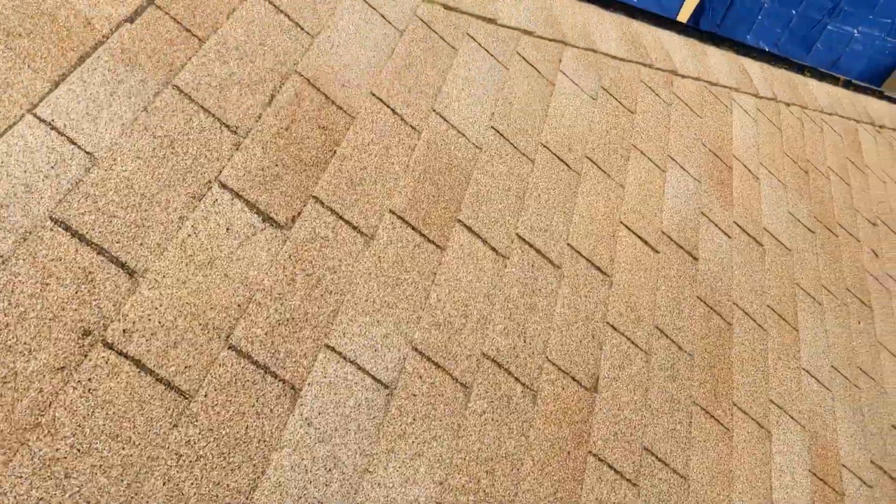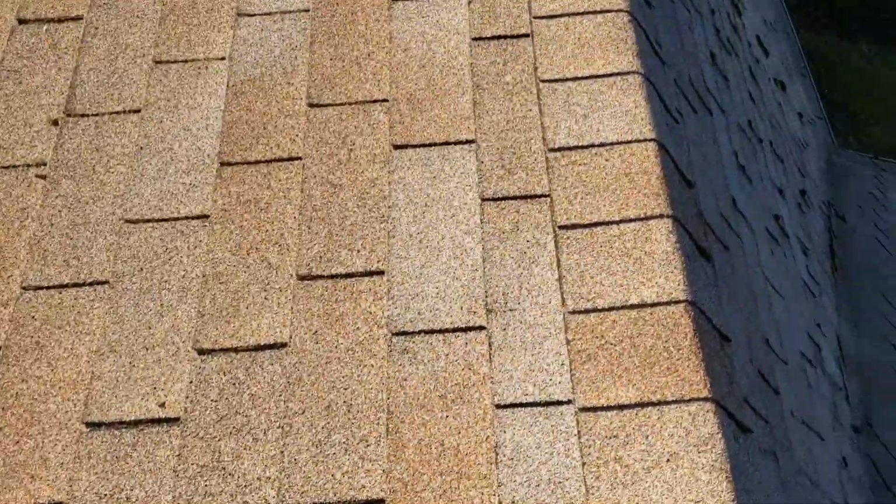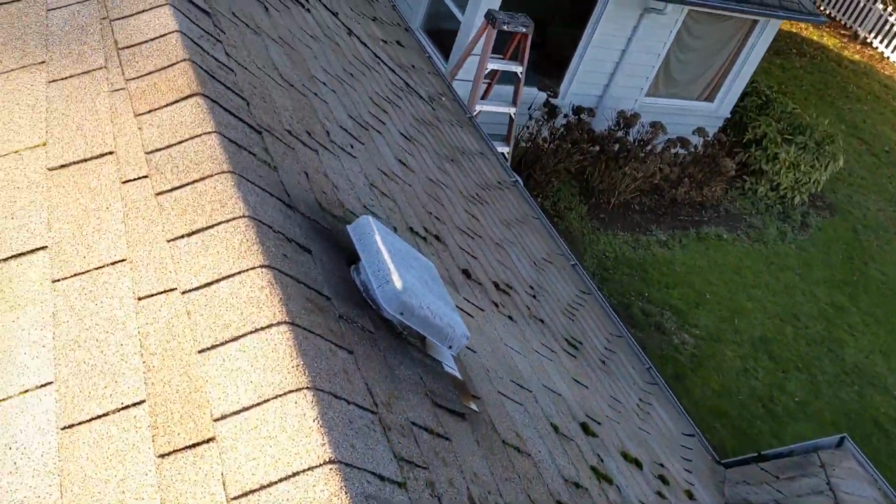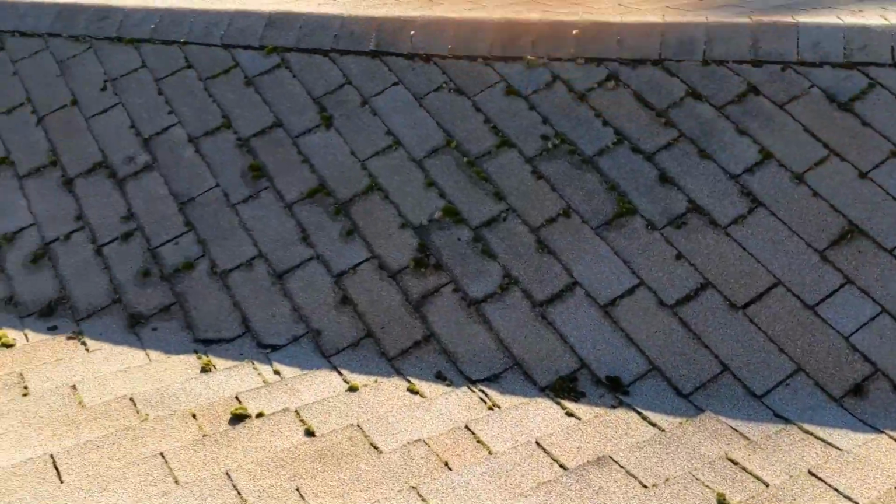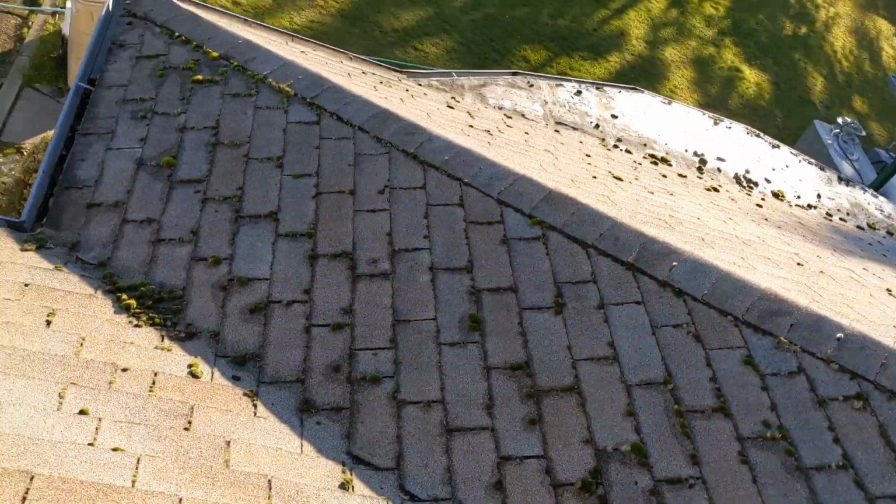So, like I was saying, overall, this roofing system could use extra ventilation, new shingles, ice and water barrier in all the valleys, synthetic felt.